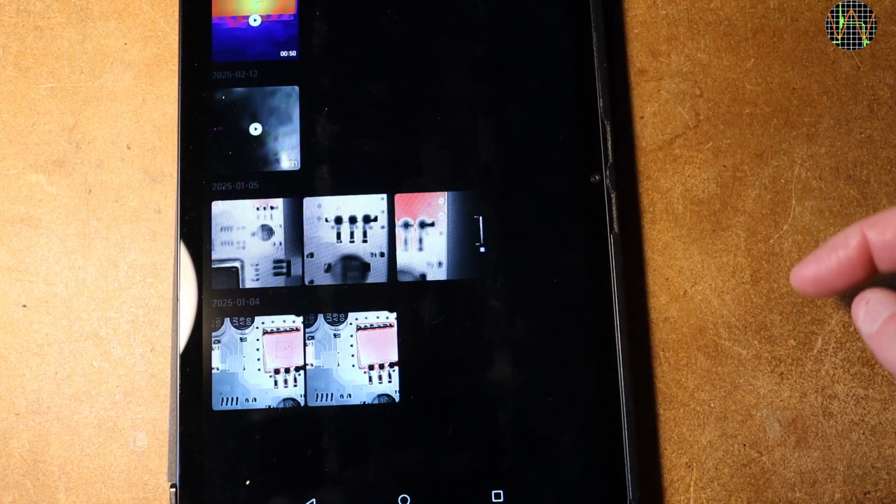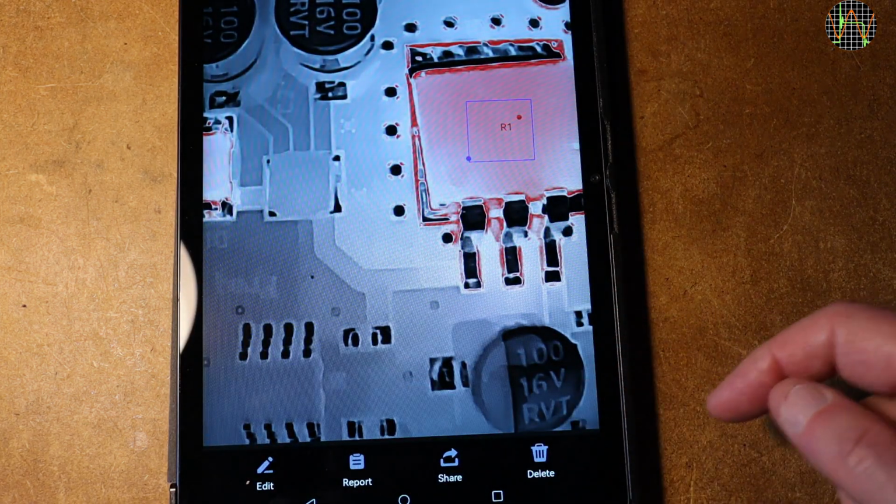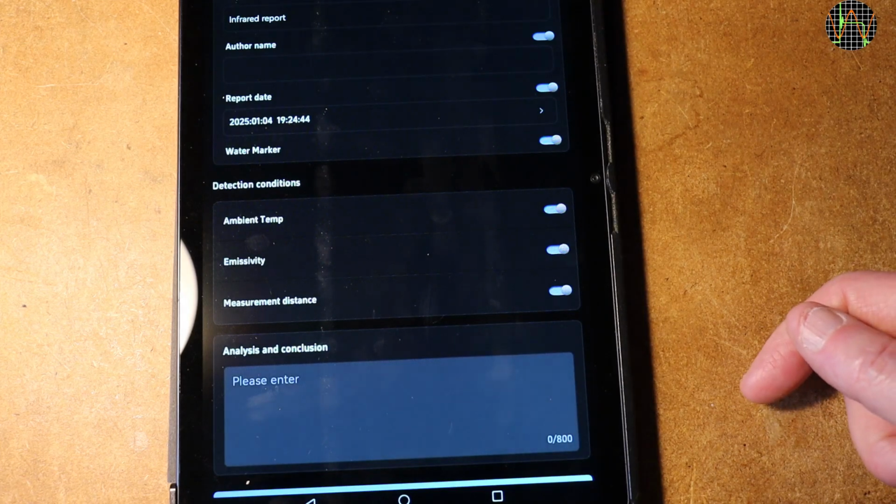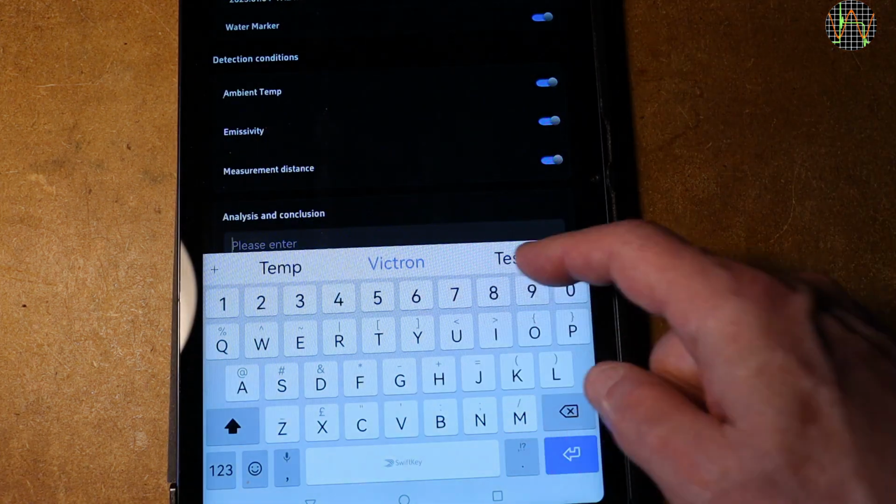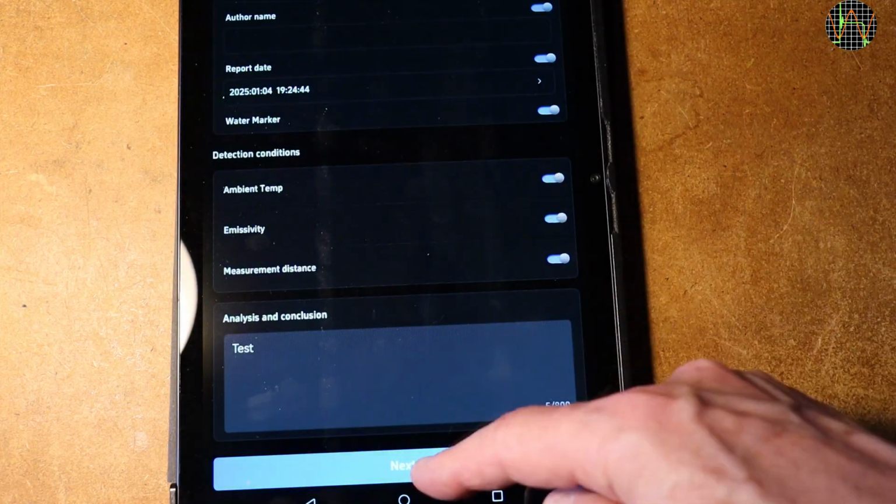Gallery brings you to a view of recorded images and videos. If you select an image, you can make that into a report. You get a list of items that can be included or not. Some fields can be edited. Then you get a view of the report.